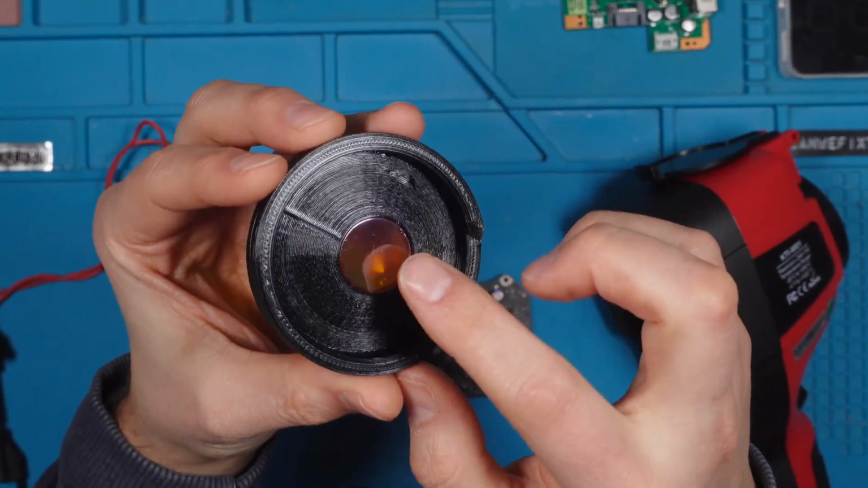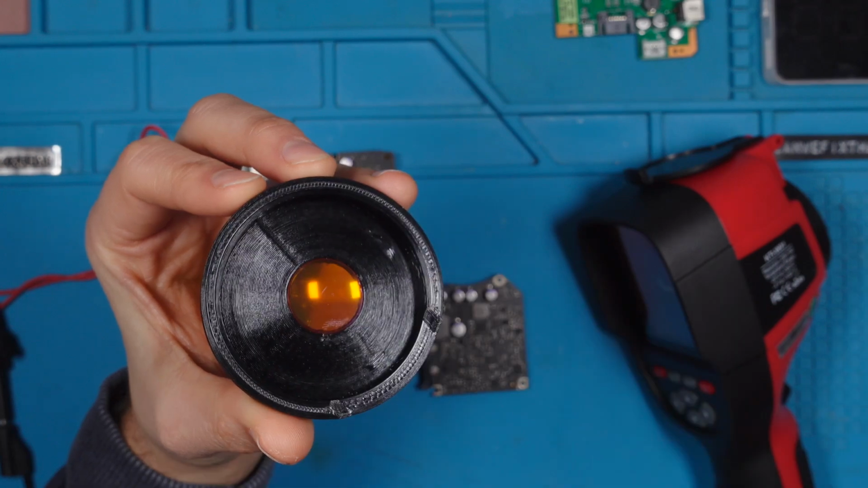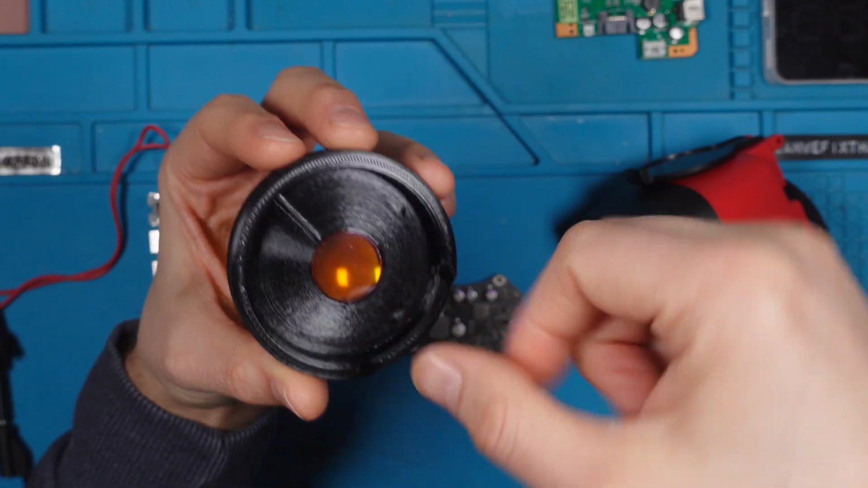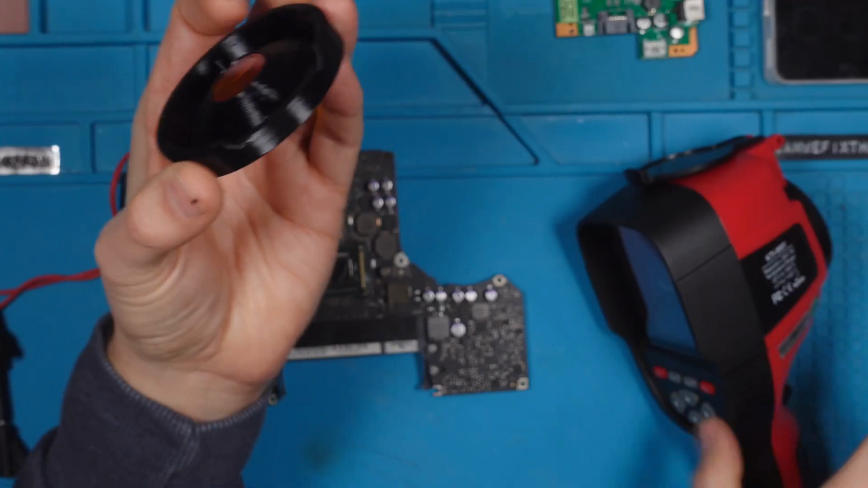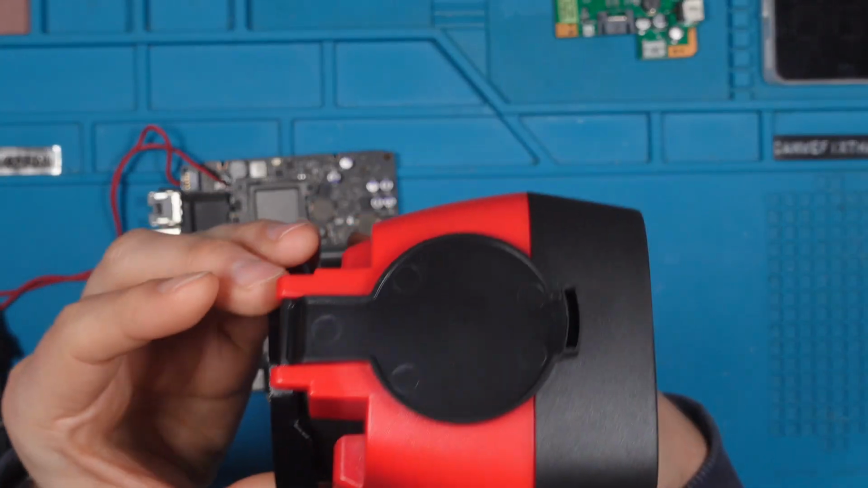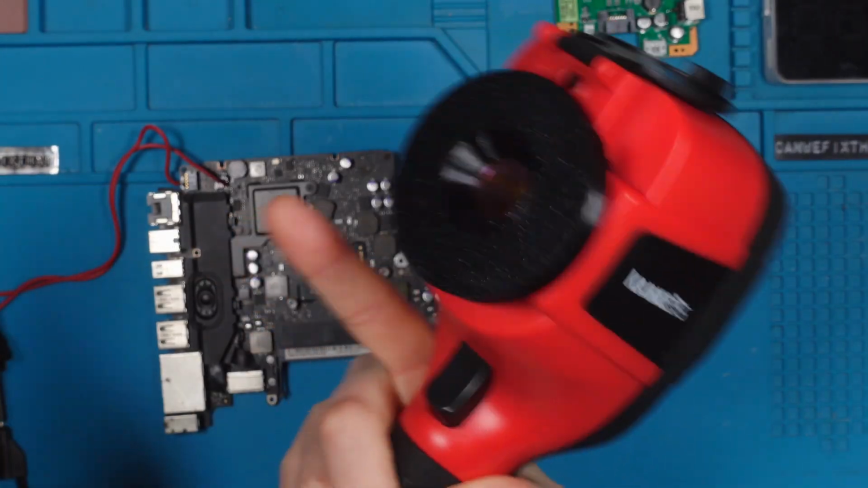So I just inserted here the macro lens. You can buy them on, I don't know, eBay, Amazon, you name it, or AliExpress, it doesn't matter. And I just press it in here, it's press fit. We do have here a notch, which aligns with this over here. And when we put it on here, we have a nice press fit. Et voila.